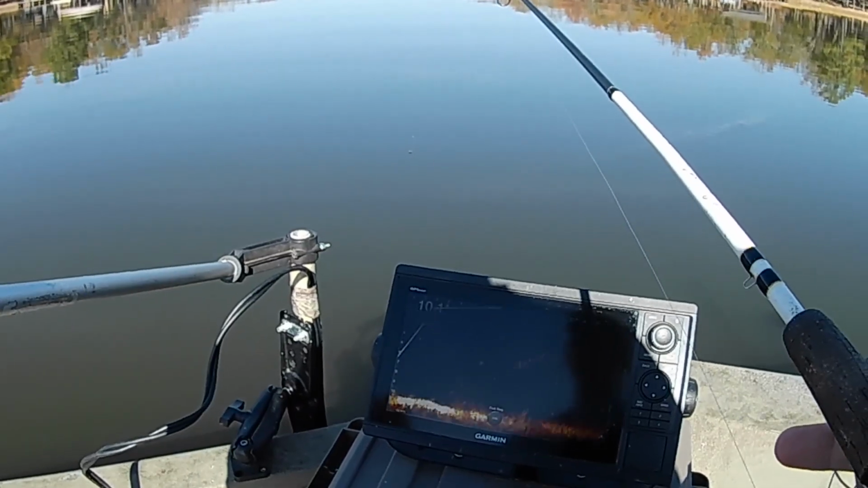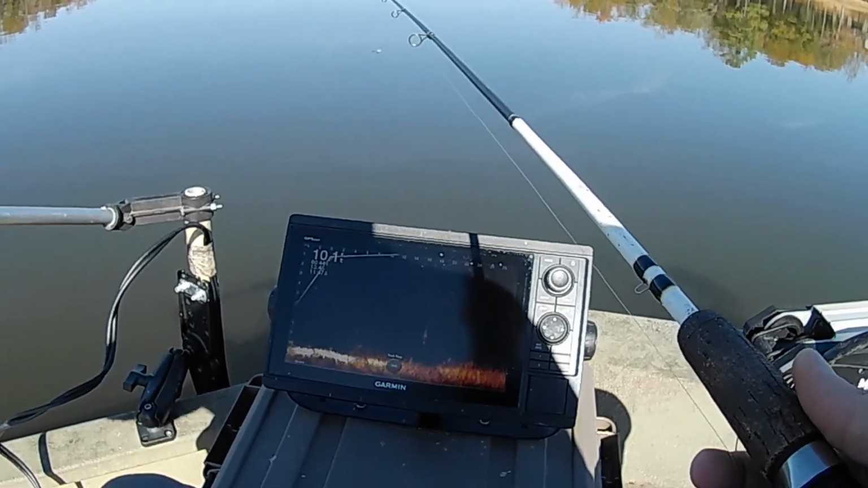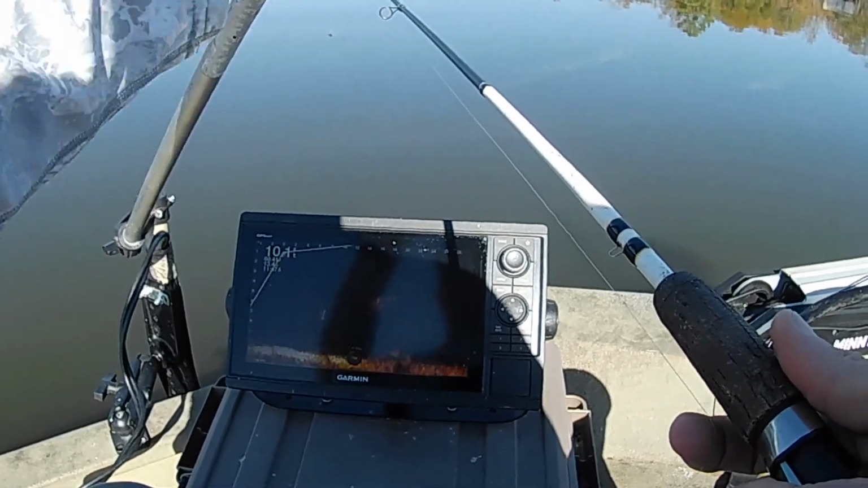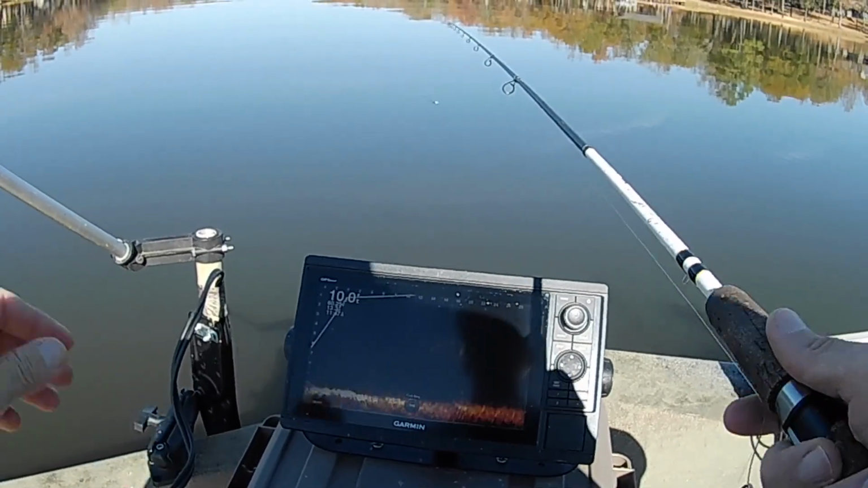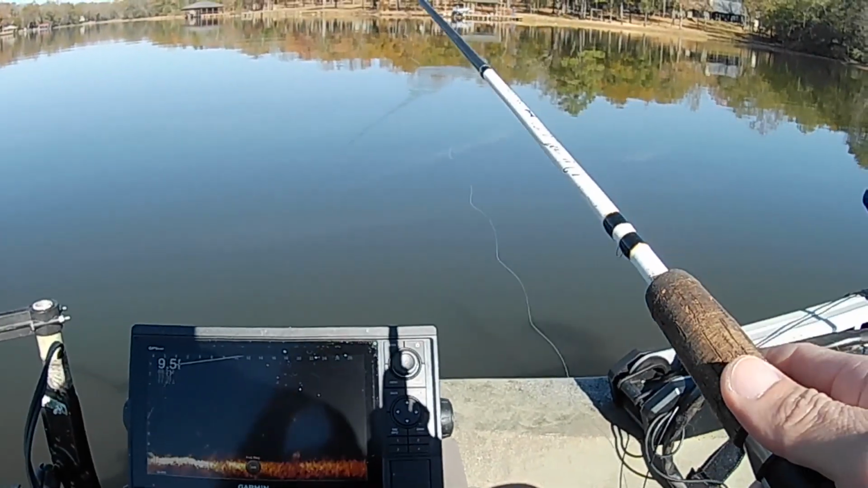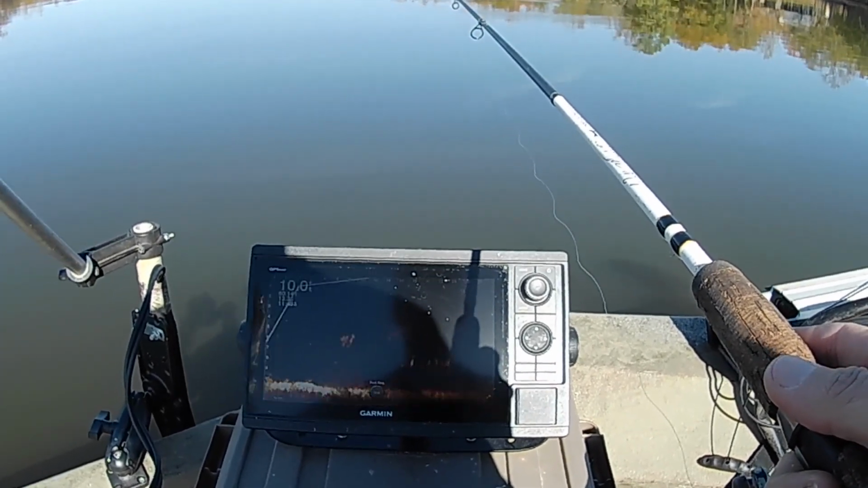What I like to do when I'm in this shallower water is stay off of the fish first and try to make casts to them. Because it is so shallow, they can get spooked sometimes from the trolling motor, especially when there's no wind like this. So I'm going to try to cast that jig out there and let it go to the bottom, because like I said, these fish are holding really tight to the bottom. Most of them are on this particular body of water. That's what it looks like.